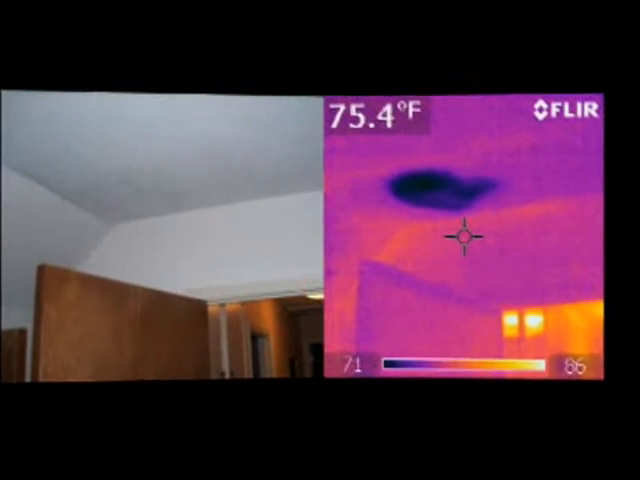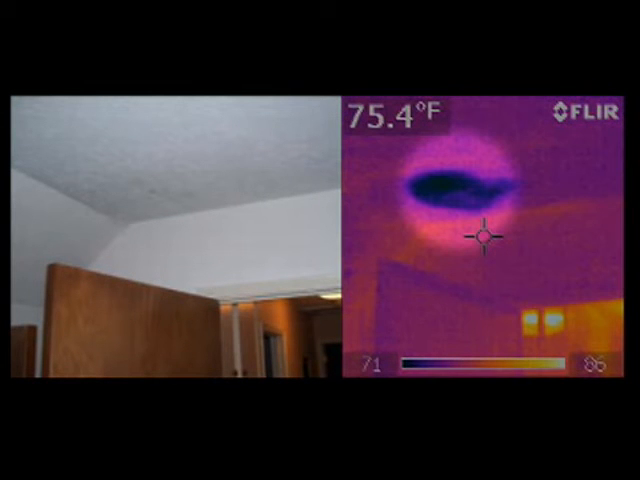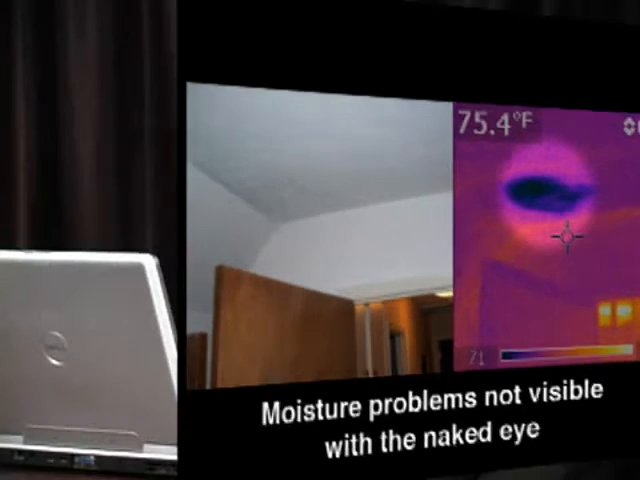In the next set of images here, you see there's a doorway, and above that is a ceiling area. Look at the thermal imaging on the right. Here we see there's a dark moisture area that showed up on the camera. This is one of the key elements of thermal imaging inspection: it helps to reveal hidden moisture that cannot be seen with the naked eye.